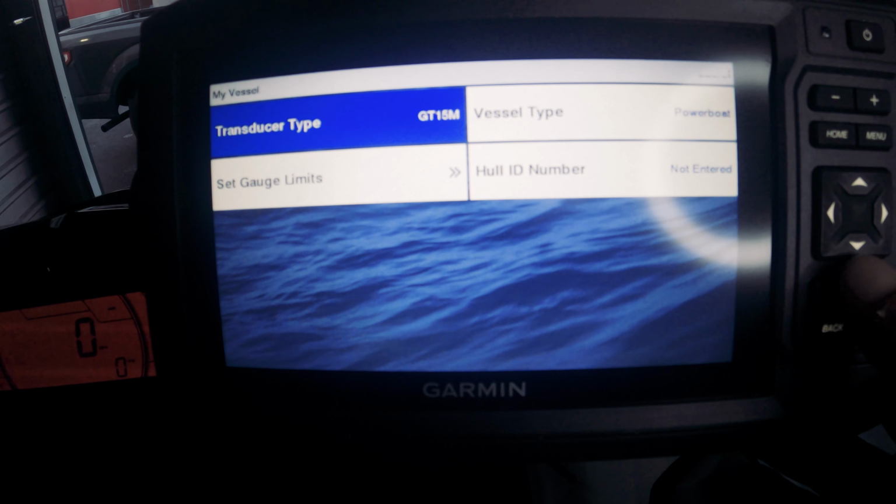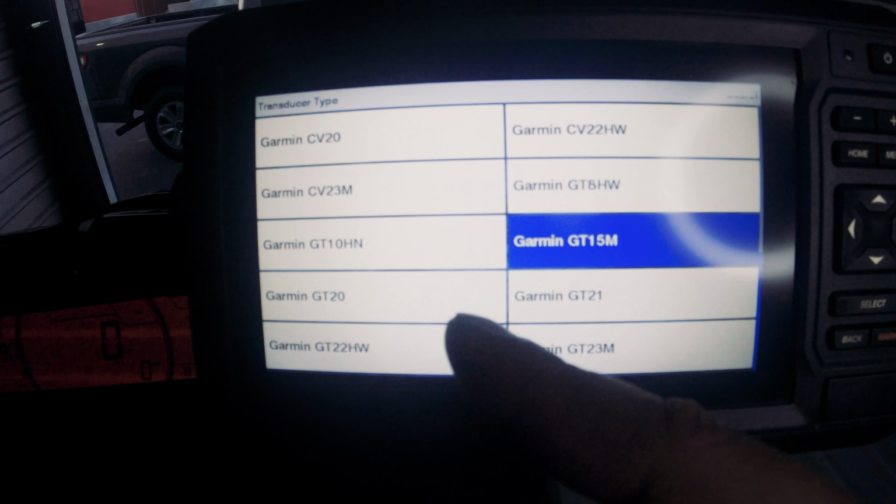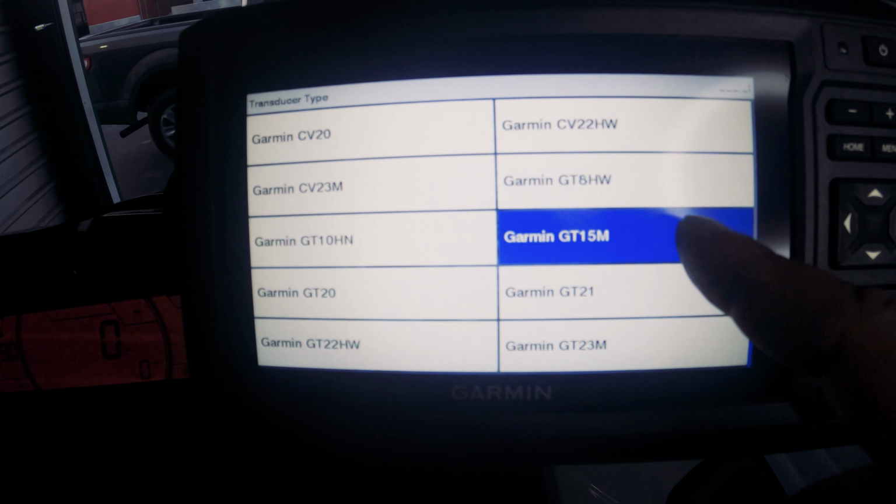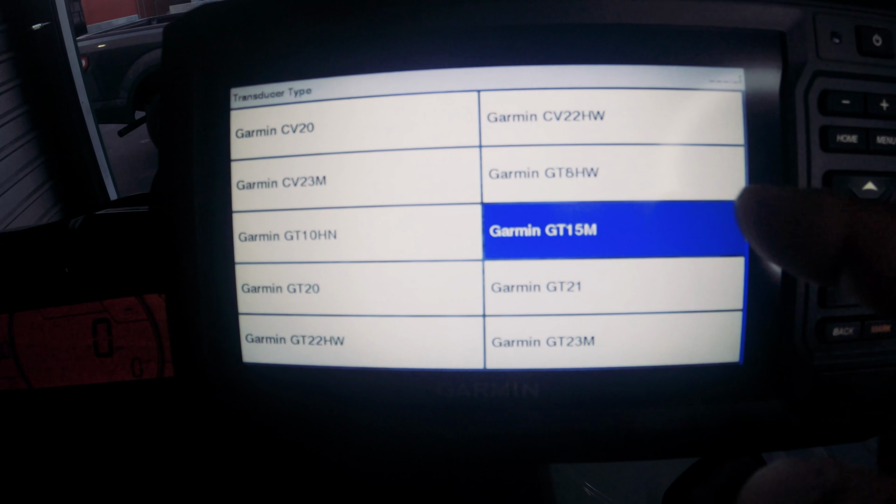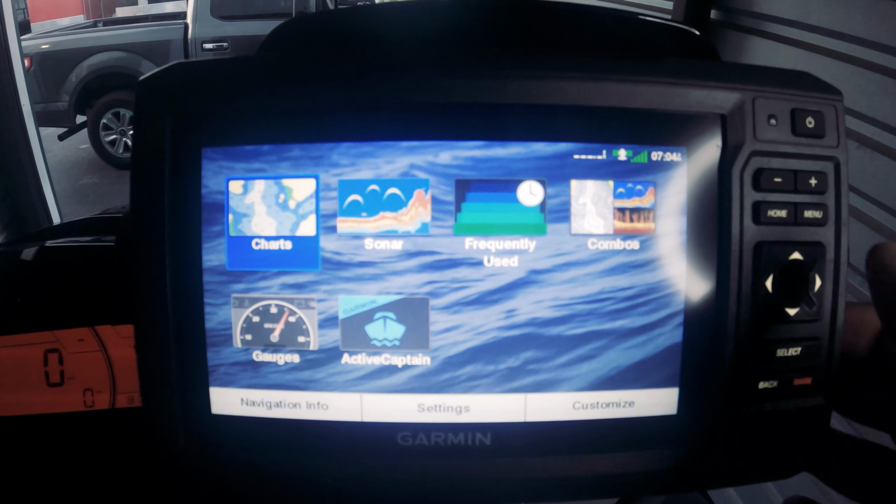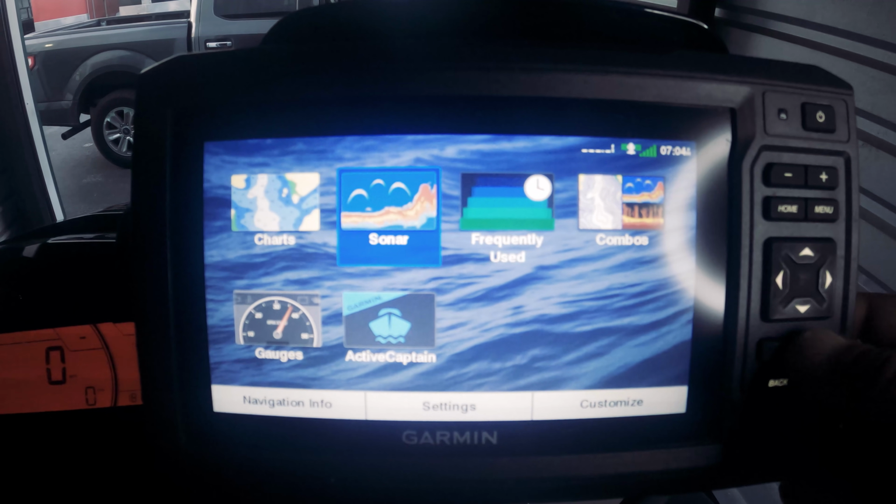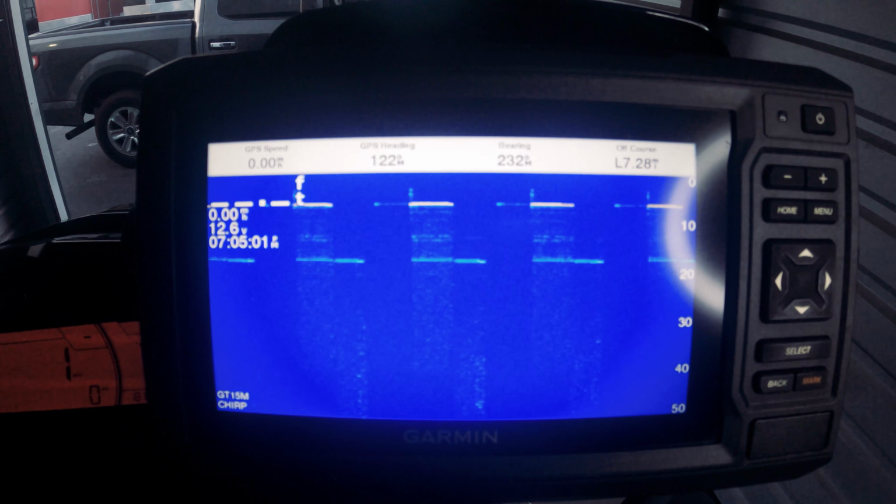One thing I would like to point out first is to check your transducer type. Make sure it's the GT15. Sometimes it's set to a different transducer type, but the GT15 is what you need to have it set for the Sea-Doo. So one of the first things that you're going to want to do is go to Sonar, Traditional. That way we have the bigger screen on there.